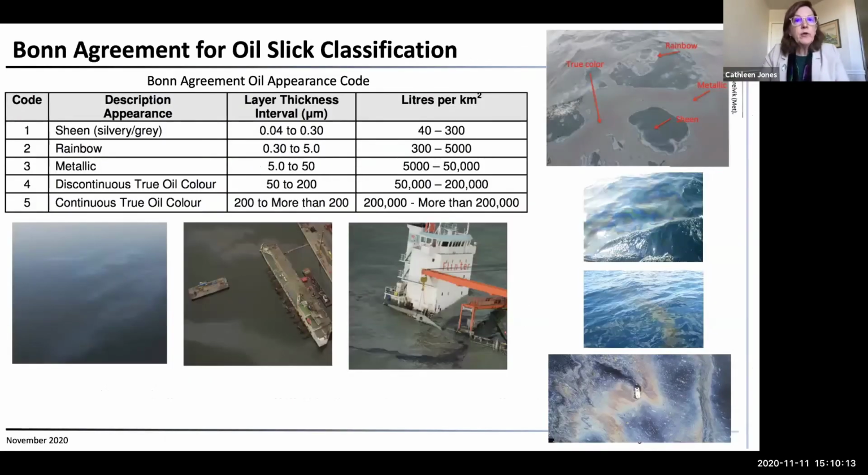So the Bonn Agreement for oil slick classification gives these codes that are descriptive, basically based on the appearance of the slicks, and then they relate that to the layer thickness. So a silvery gray sheen will have a thickness that goes up to about 0.3 microns. Rainbow sheen, I think here's a picture over here of rainbow sheen, goes up to about 5 microns.